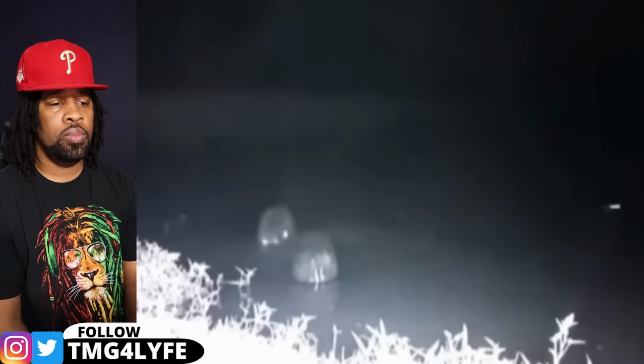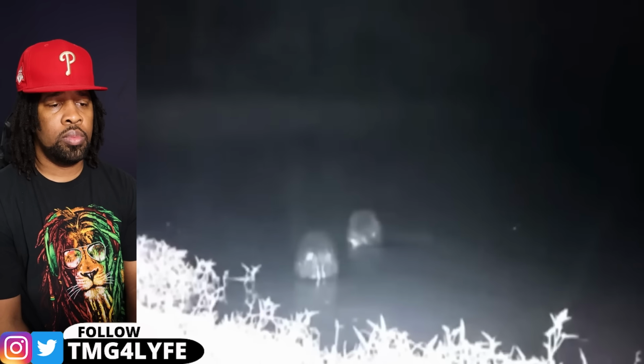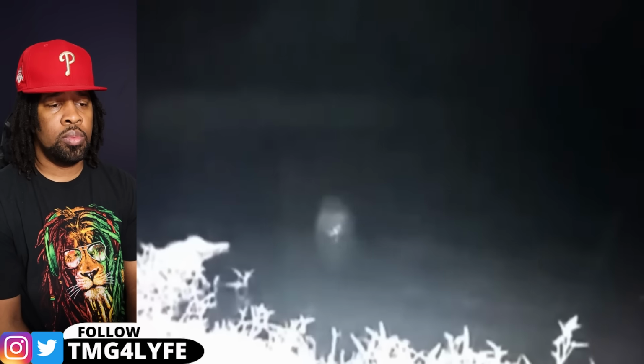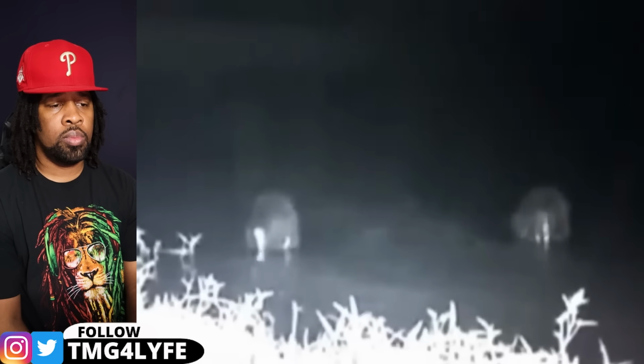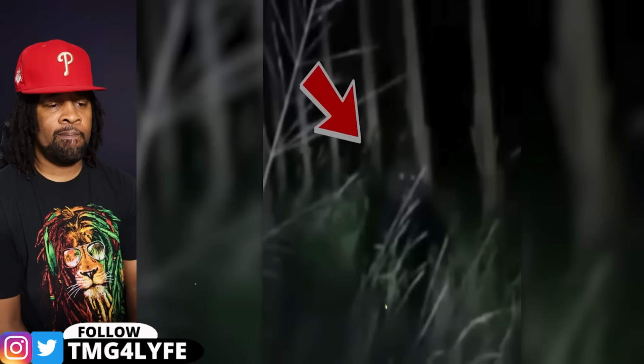According to the locals, this river had a pretty dark past, with numerous fatal incidents. Some believe their souls were responsible for the river's dark past, or perhaps even being skinwalkers or other evil entities. Whatever they were, it's a mystery best left unsolved.